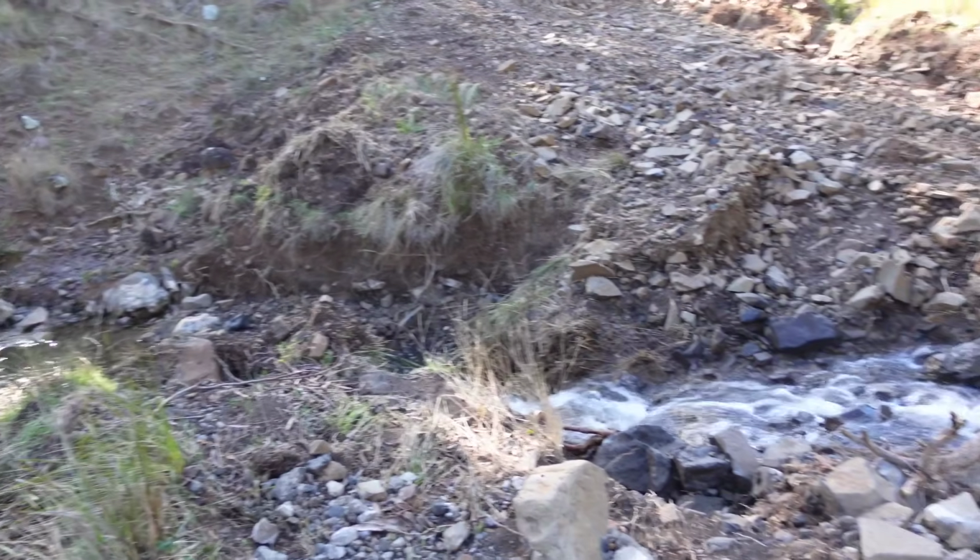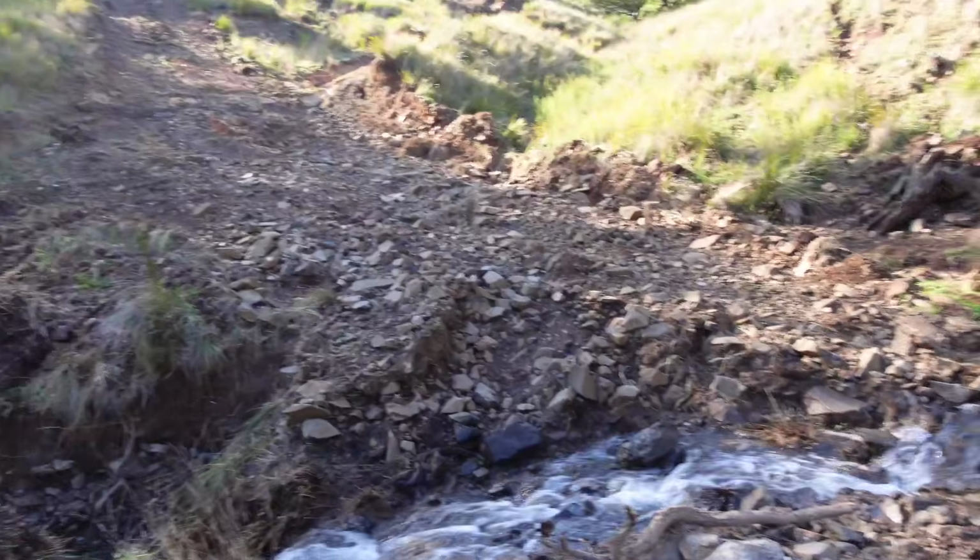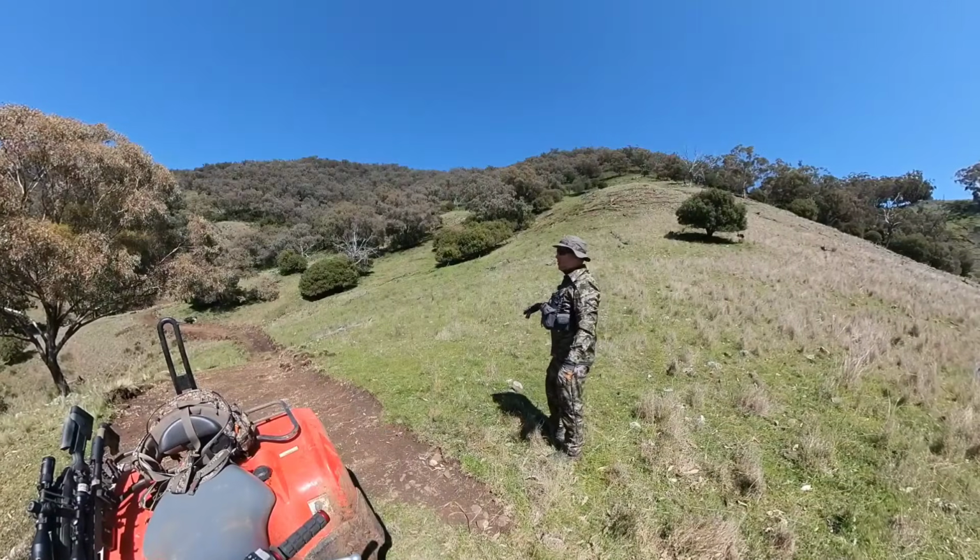Downside to all this rain we've had, a heap of his new tracks are already blown out. I'll be able to sneak the quad through just there and continue, but hopefully we don't find any that are worse. There's goats everywhere up in this basin.